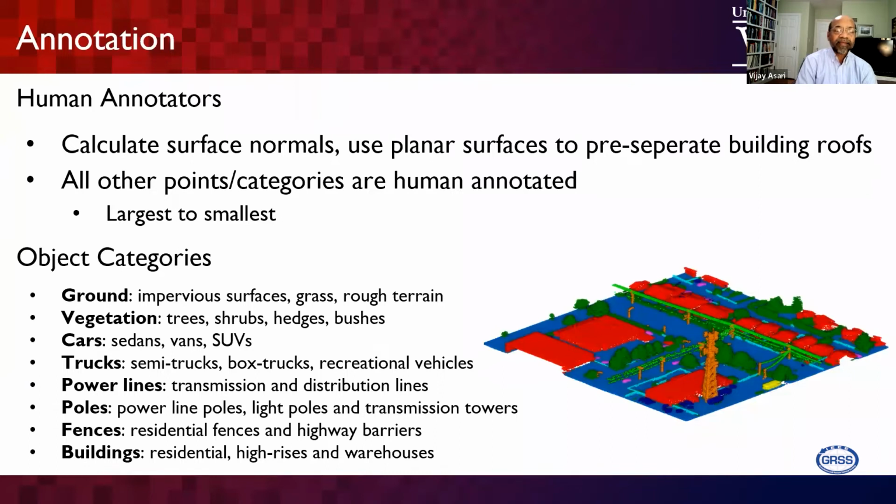So there is a big class imbalance problem in the processing strategies, which we need to resolve. That is one of the challenges in this particular data set, and it is a challenge in every data set when we select objects ranging from poles to buildings.